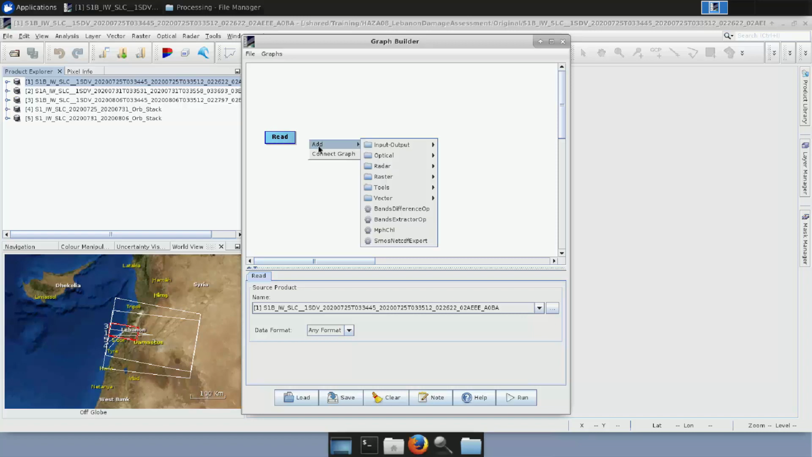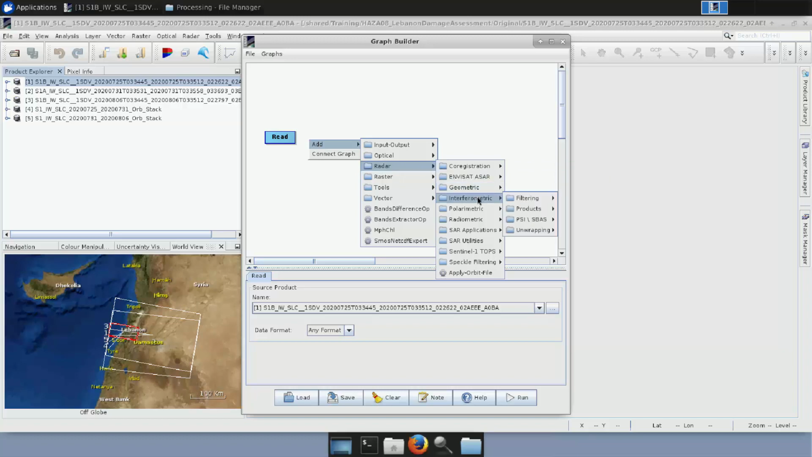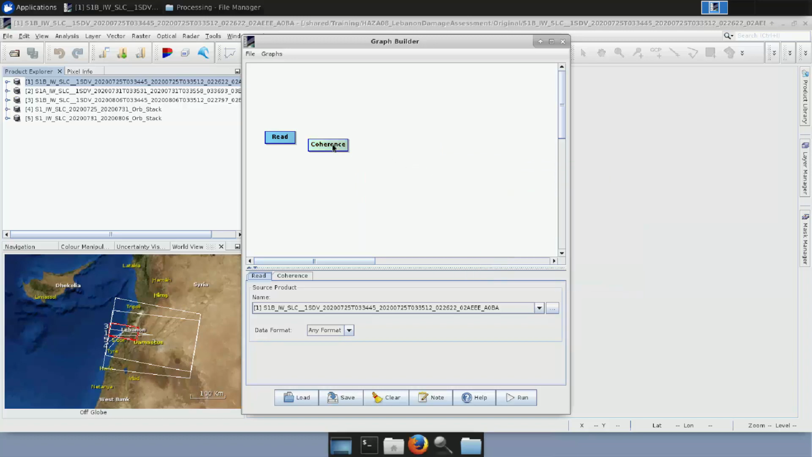Once we put that, we need to go to Add, Radar, Interferometric, Products, Coherence, because we want to create the band of coherence. And we connect it to the read operator. The next one we will put is the burst.